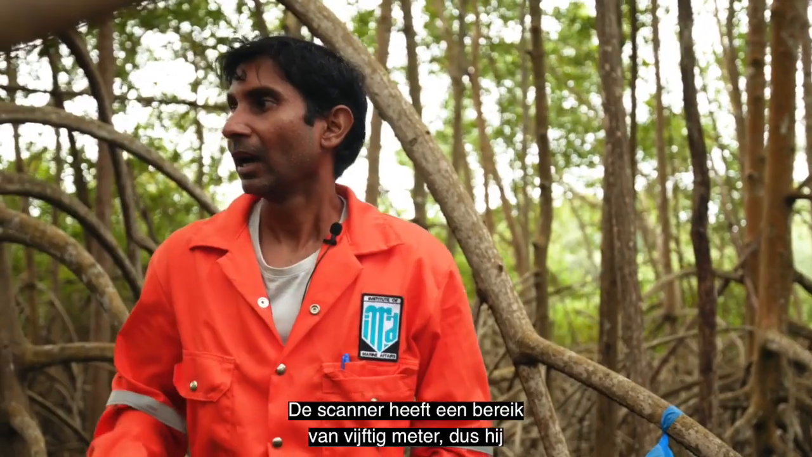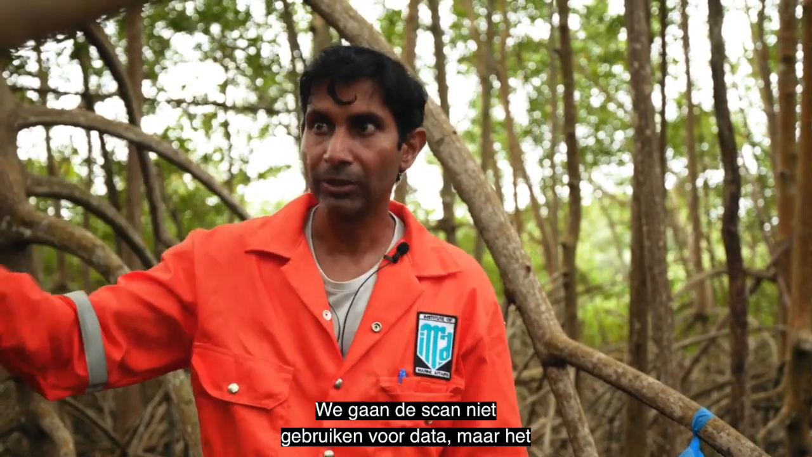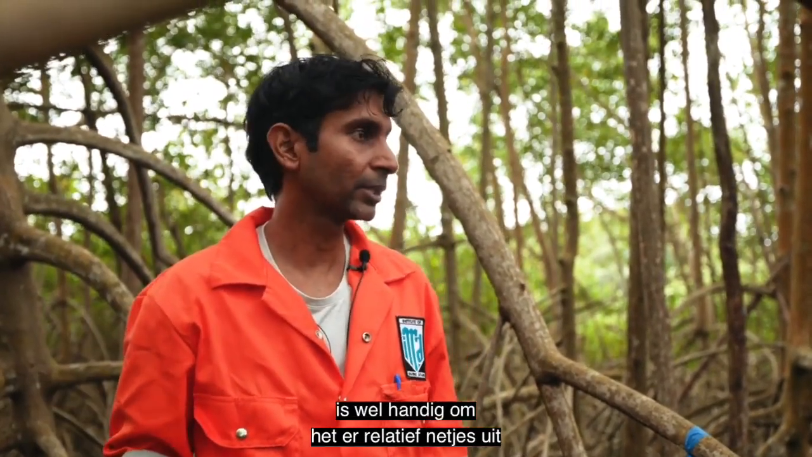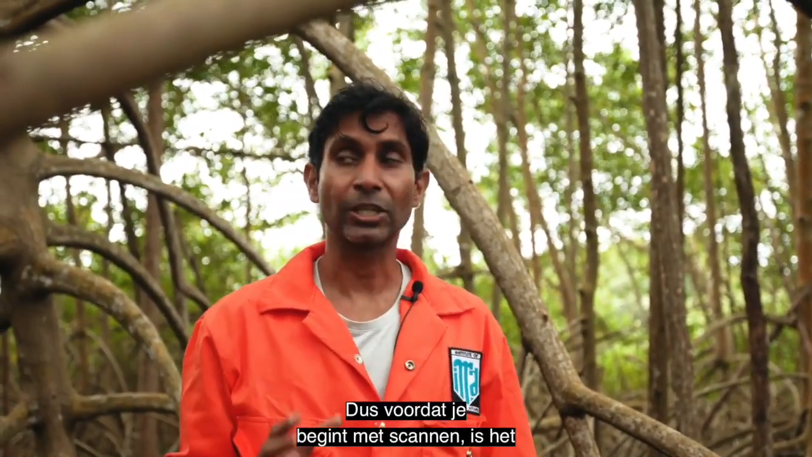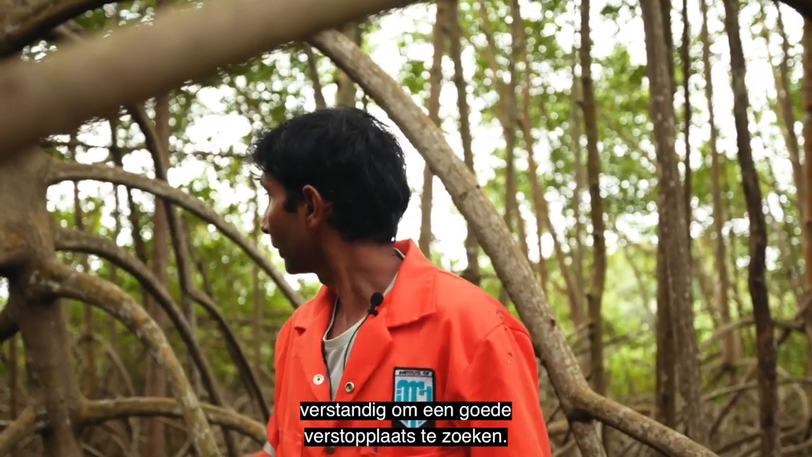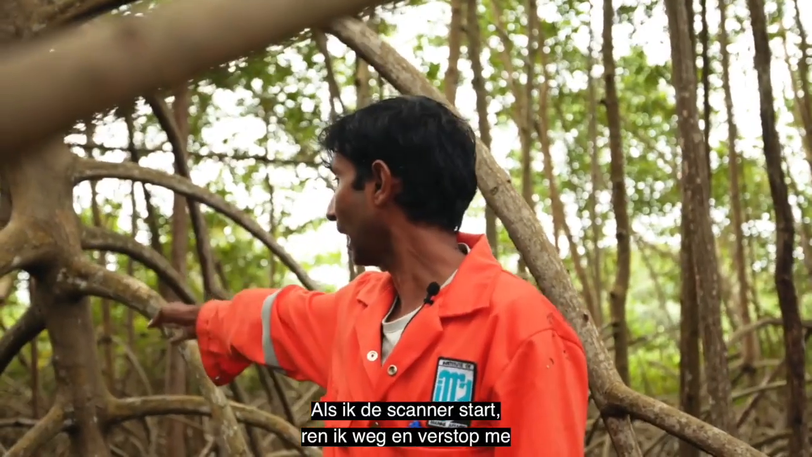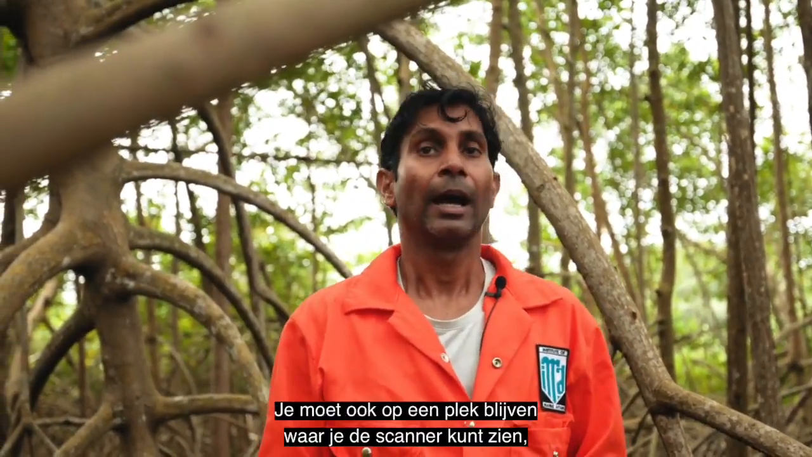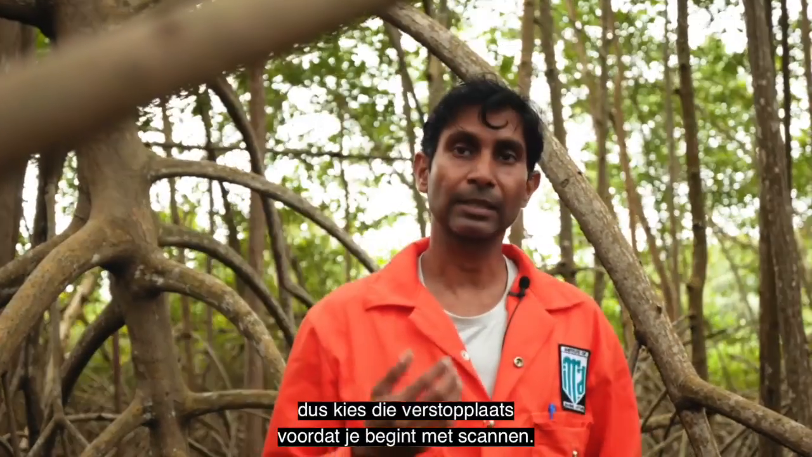Also, the scanner has a range of 50 meters, so it's going to scan all over there. We're not going to be using that for data, but it's good to keep it relatively clean looking. So like as I'm in orange, if I stand there, all those points will end up being orange. So before you start scanning, it's good to find a good hiding location. So for example, those mangroves across there, when I click the scanner to start, I'm going to run and hide behind those trees. You also have to stay in a position where you can observe the scanner. So you have to choose that hiding spot before you start scanning.